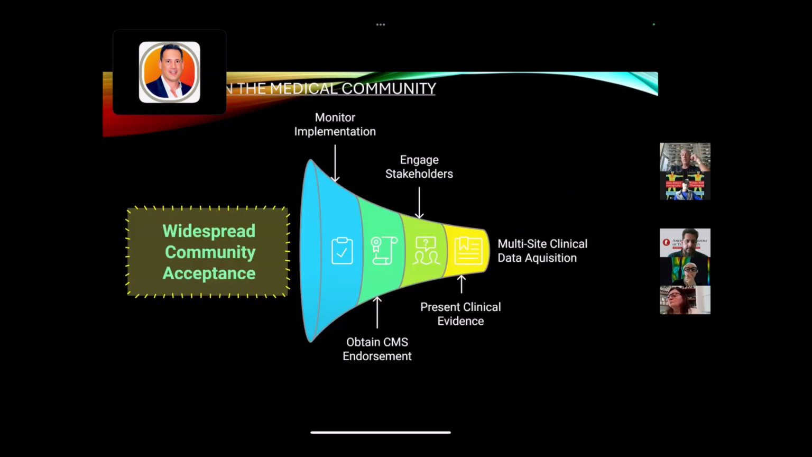So this is the megaphone slide I love to show, where we have to have multi-site clinical data acquisition. My published studies were from one site, so they're a great beginning, but now we're in the process of doing multi-site, so across the US in vascularly approved areas and universities and so forth, present that clinical evidence, get the stakeholders, so everybody who was engaged here, which I'll tell you more about, and obtain CMS endorsement, so Medicare payer endorsement, and then monitor the implementation, make sure it all goes correctly, because that was a problem in the past. Once you do all that, you have widespread community acceptance, and we expect to have that very soon.